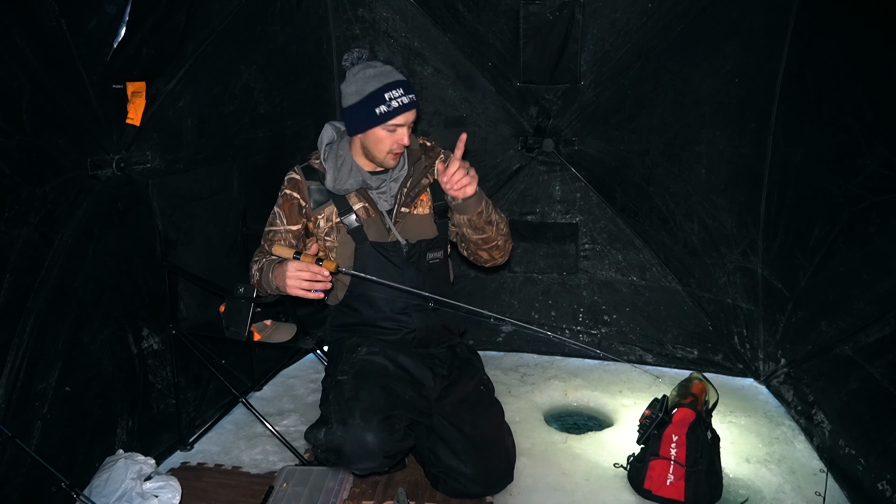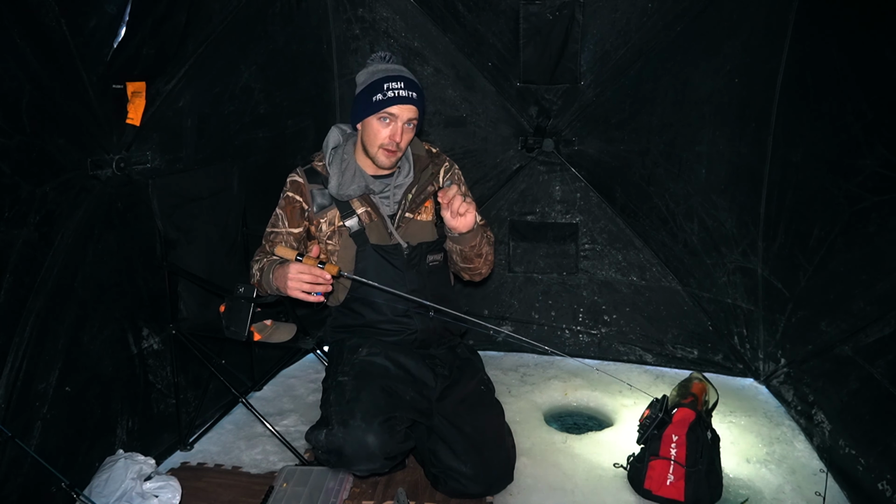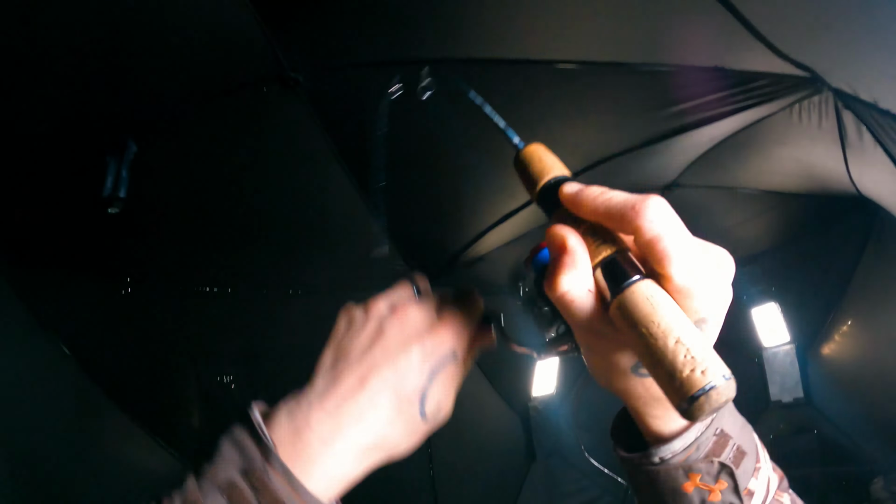So the sun's just starting to come up. I think it should be an awesome day. Stick with us. We're gonna get to jigging, get dialed in here, and hopefully get some big gold bars topside. Big one.